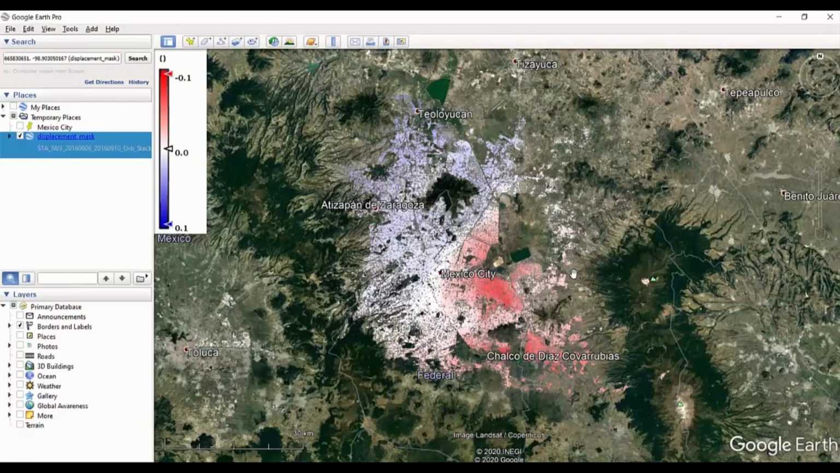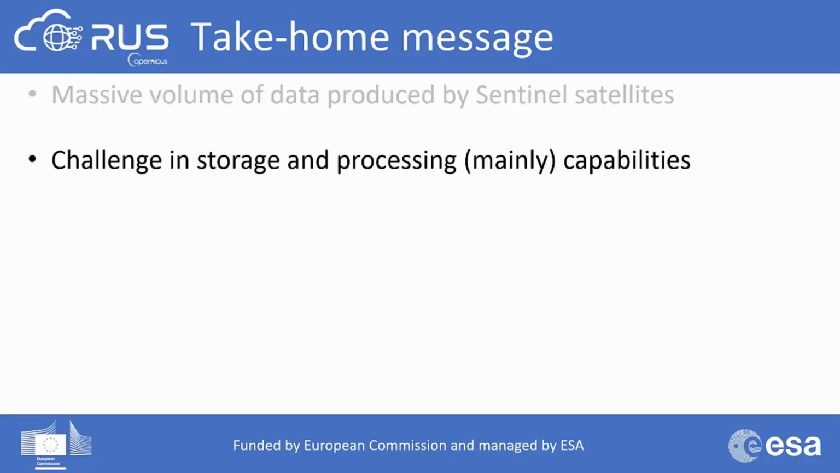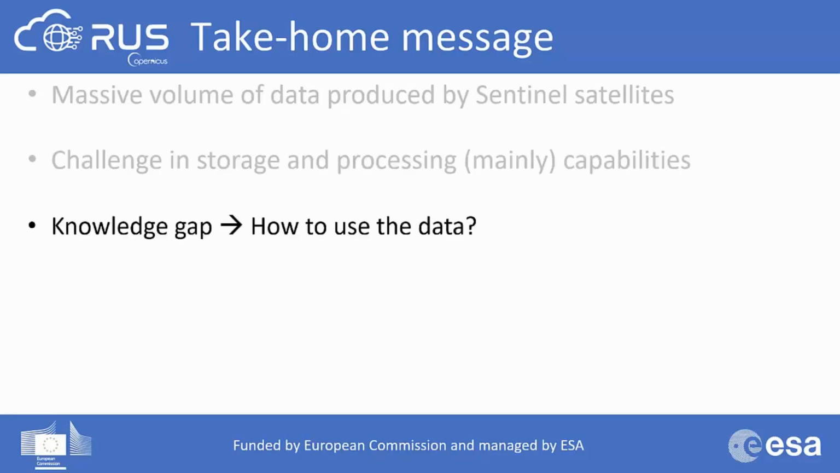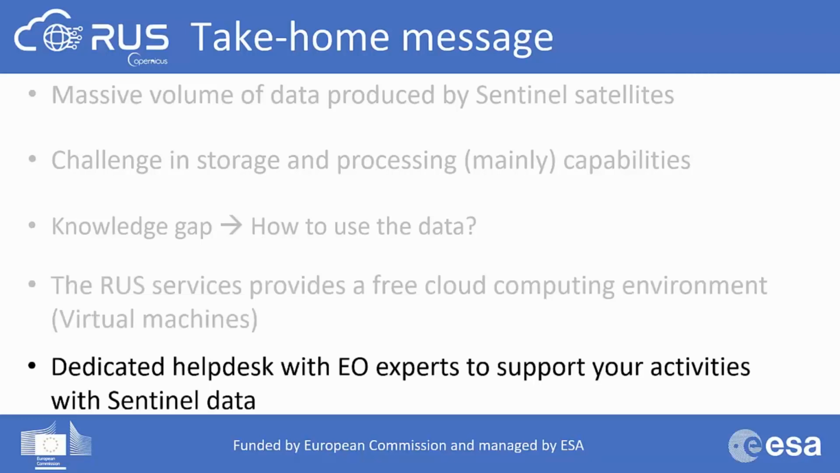Okay, finally, let me go back to the presentation so that we finish with the take-home message. So, as we said, with the new Sentinel satellites, the challenge in satellite remote sensing is no longer data availability, but rather how to store and process all this information. In addition to that, it is necessary to explain how the data can be used and support users in their applications. And the RUS service is here to solve those problems by providing virtual machines to store and process the data, and by offering the dedicated help desk support team of remote sensing experts to help you in the projects with Sentinel data.